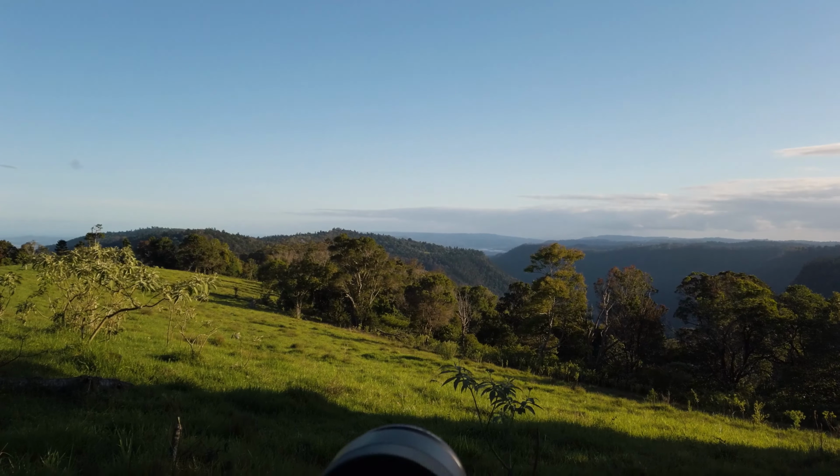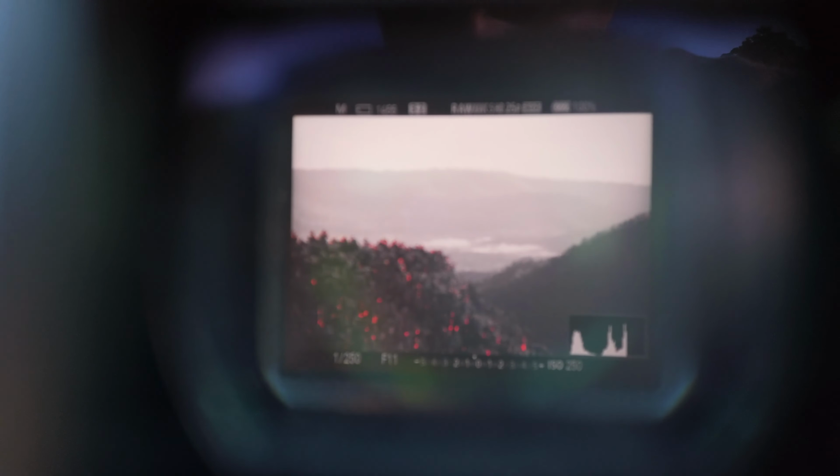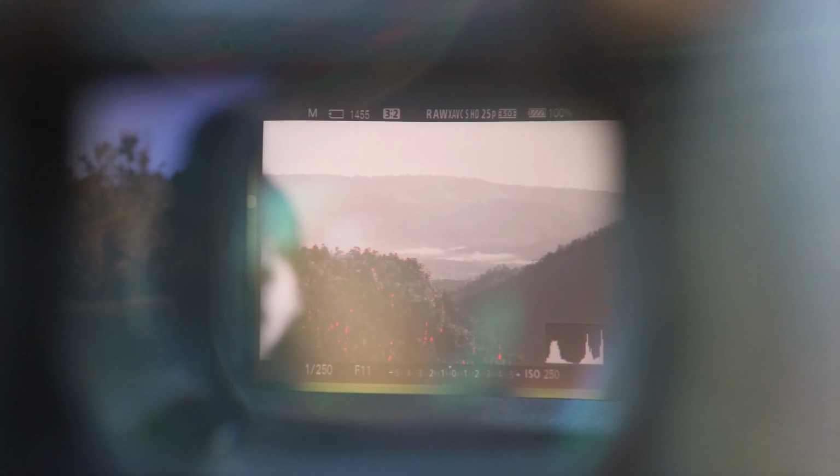And I've actually turned the preview into black and white. I had it on there from another shoot that I did the other day, but I had the preview on black and white, and I'm pretty happy with how it looks in that actually, but I'll put it into color and see what that looks like as well.